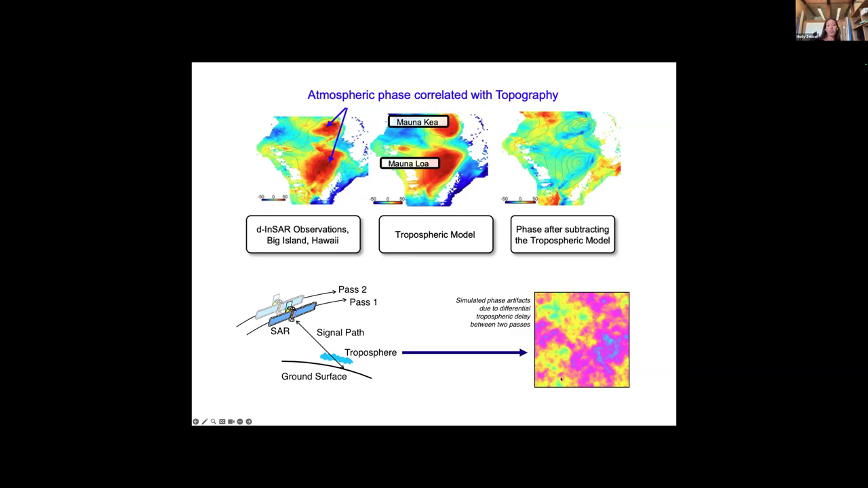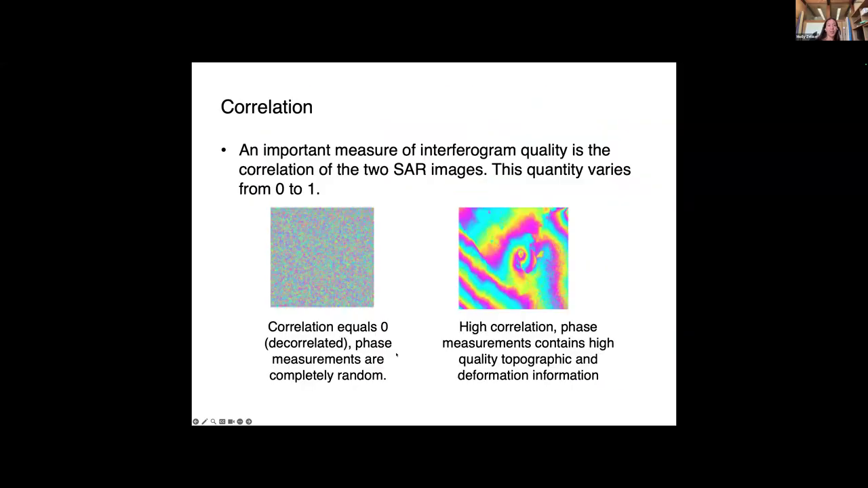And then this is an example of the more turbulent kind of troposphere we might see. This is not correlated with topography and is just different pockets of different kinds of weather.